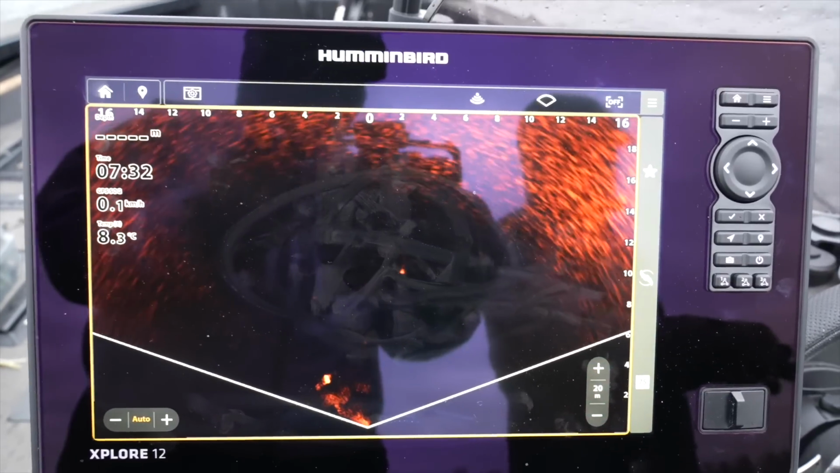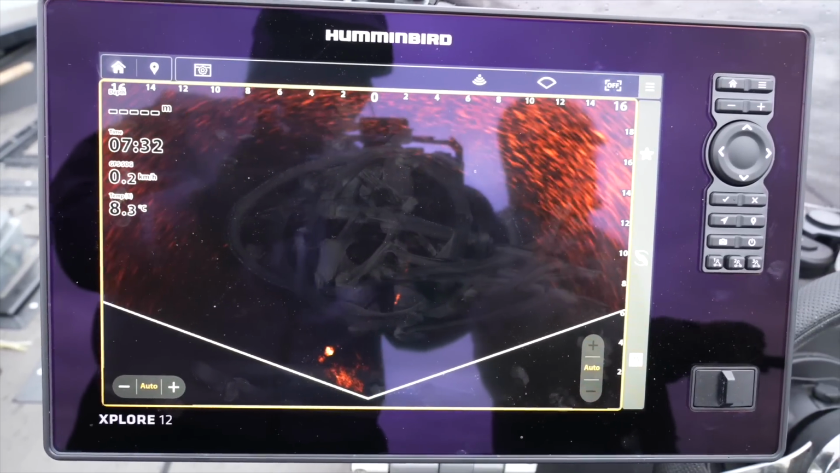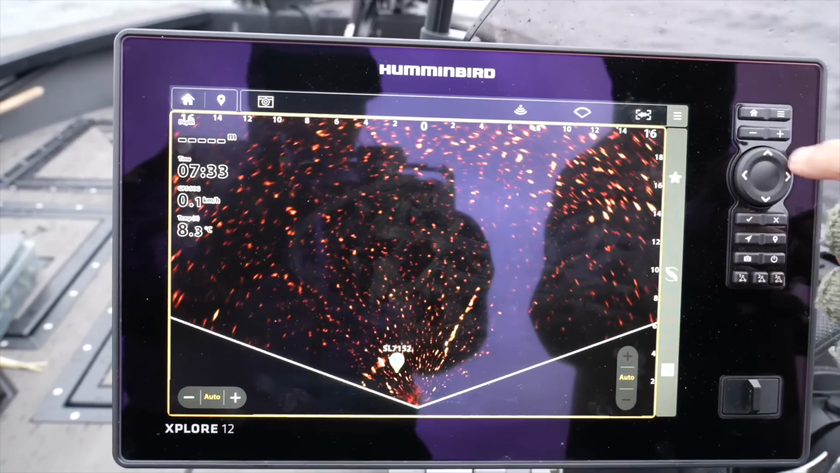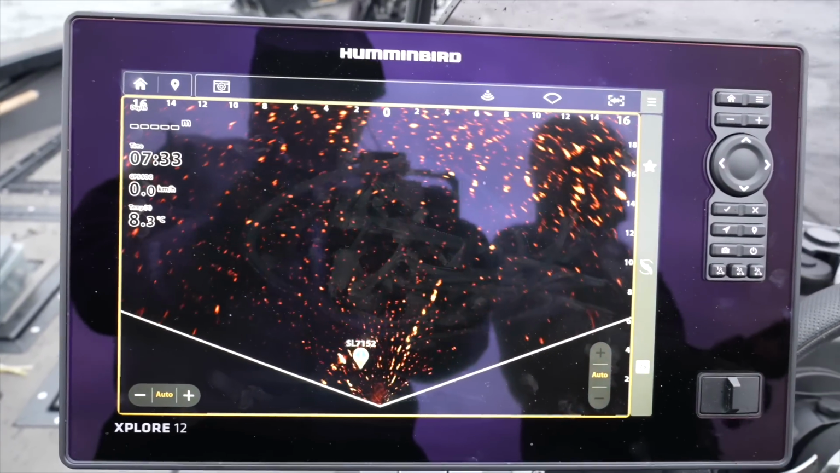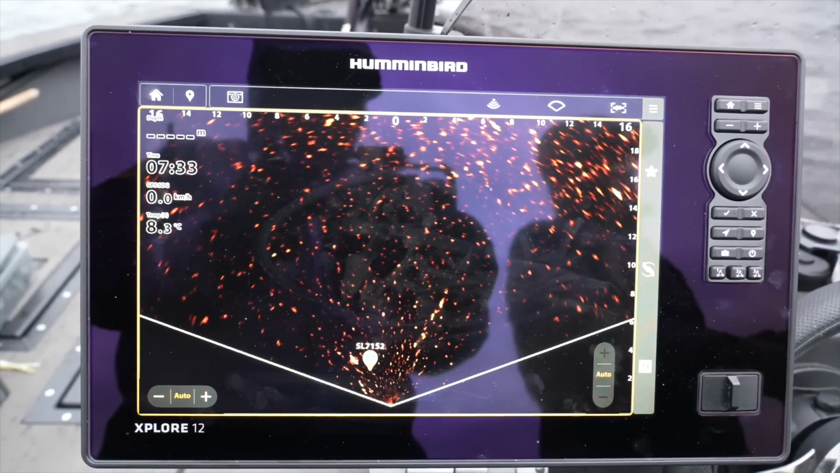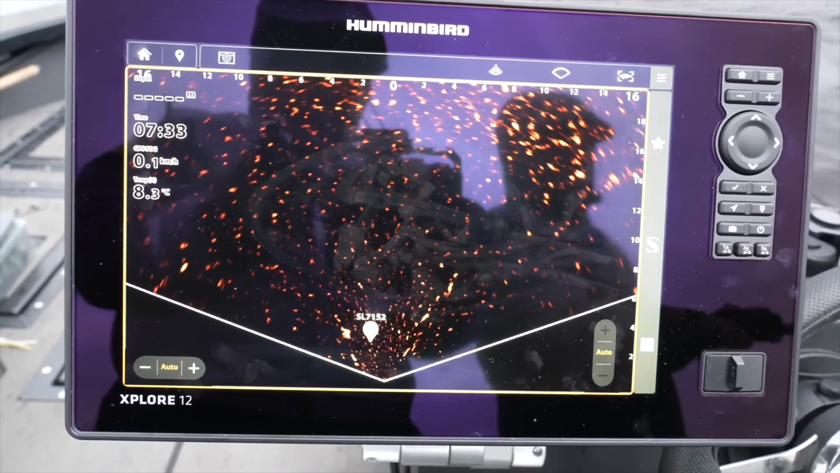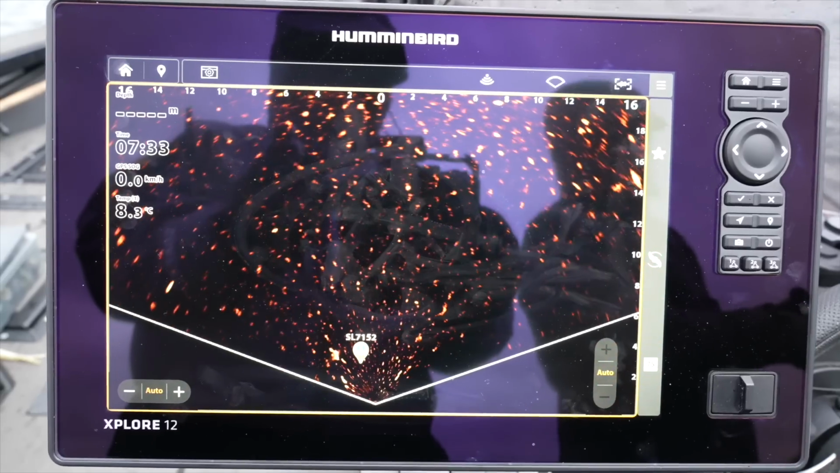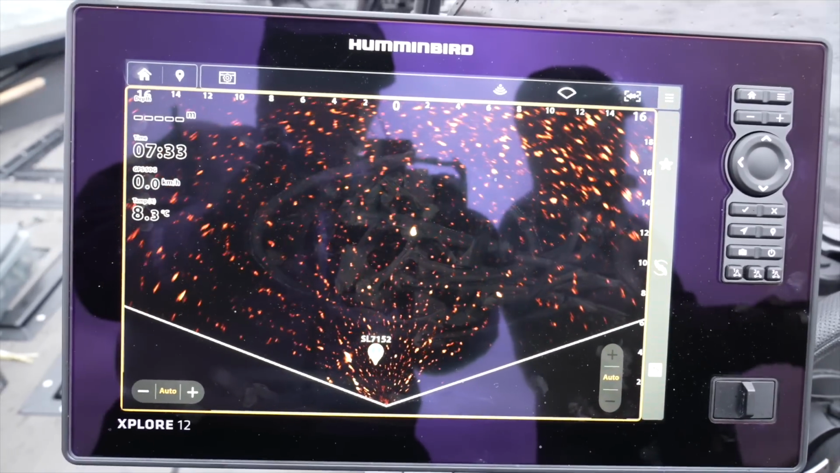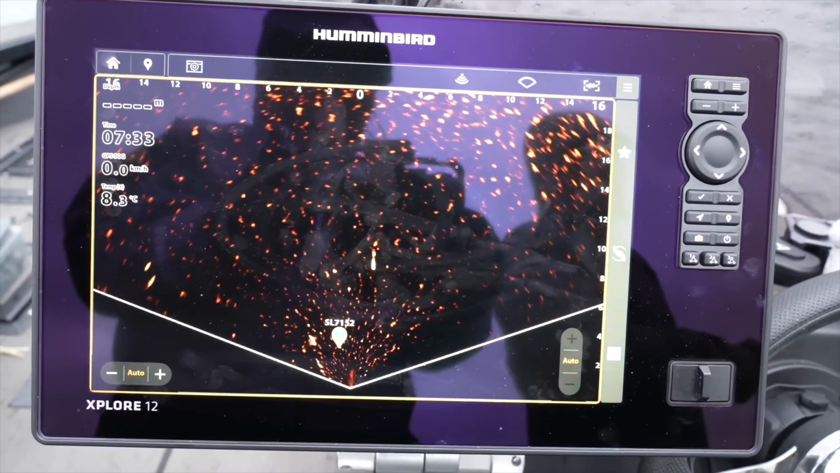16, 17, 18 meters out, almost 20 meters out, and we can still track our bait. But I must say, I like the target boost feature. Let's do it one more time. Oh, it's so clear. Yeah, that's really nice.